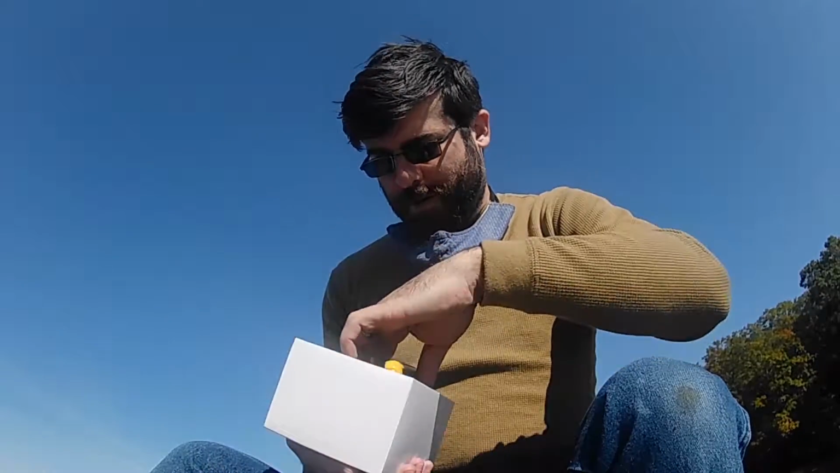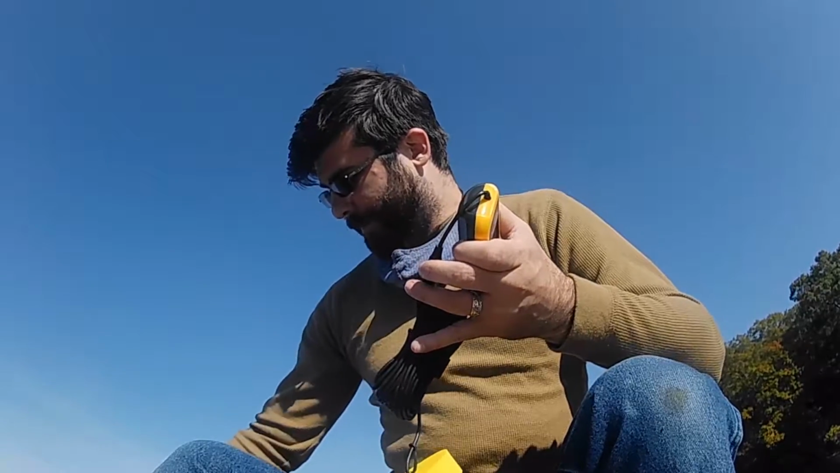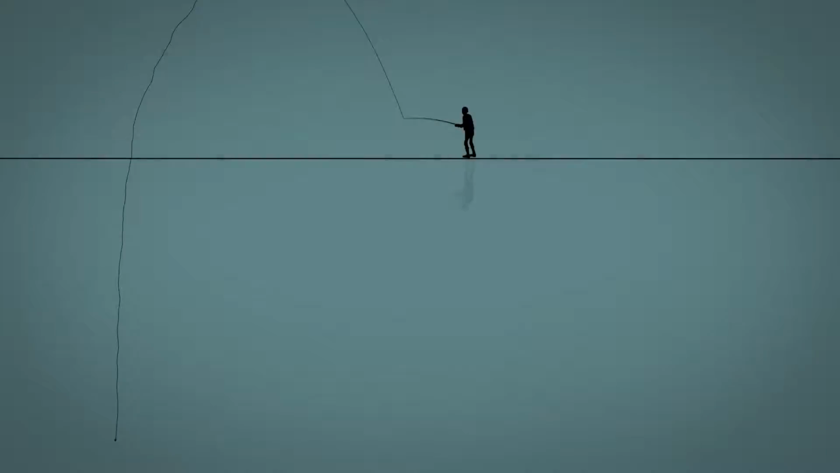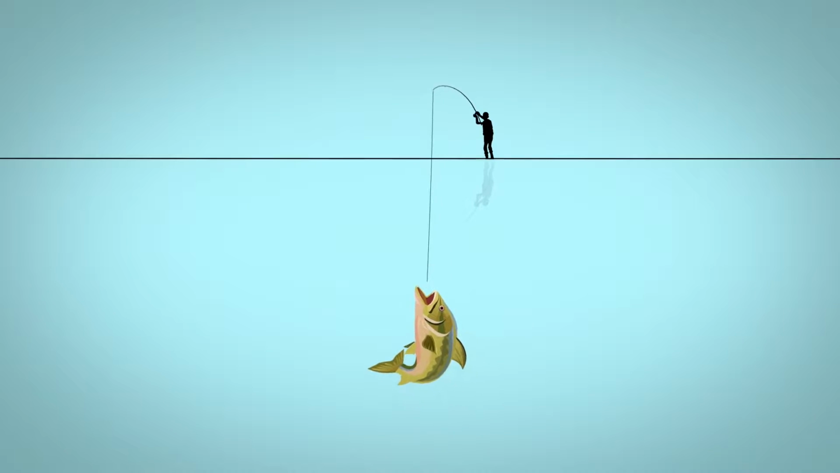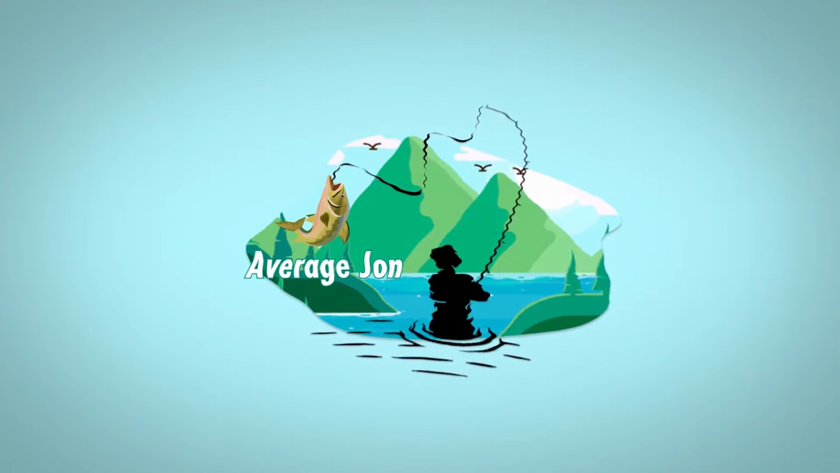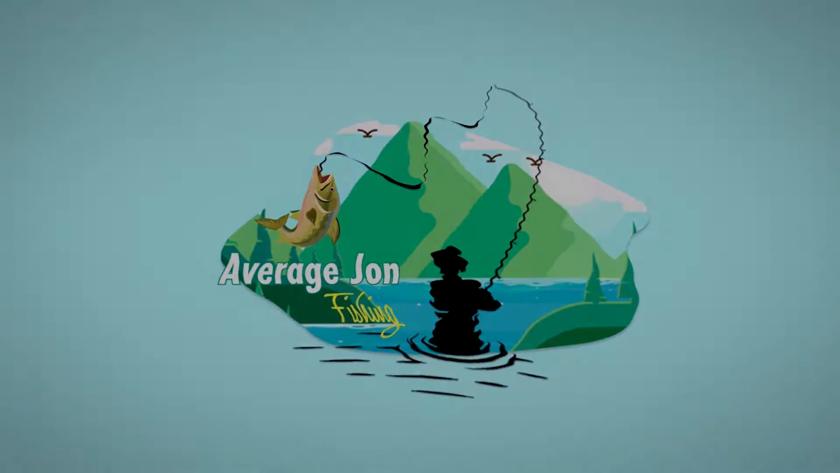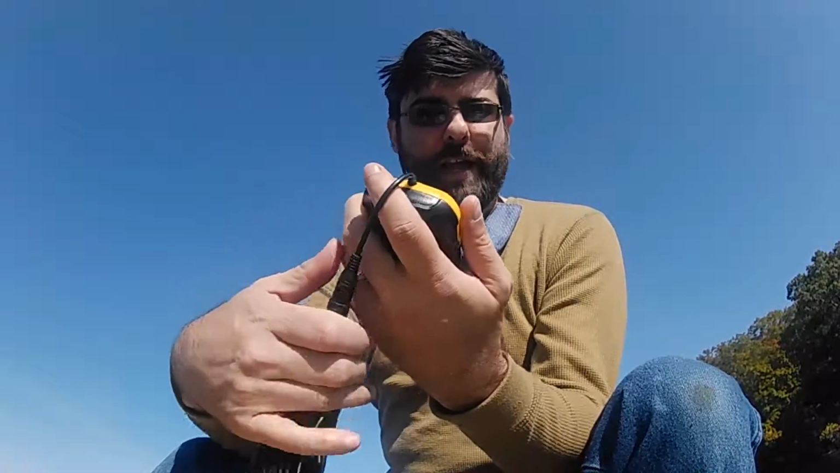Okay, so right off the bat, I've opened this up before, but here's the receiver. It's small, it's rubberized, fits in the palm of your hand pretty well.